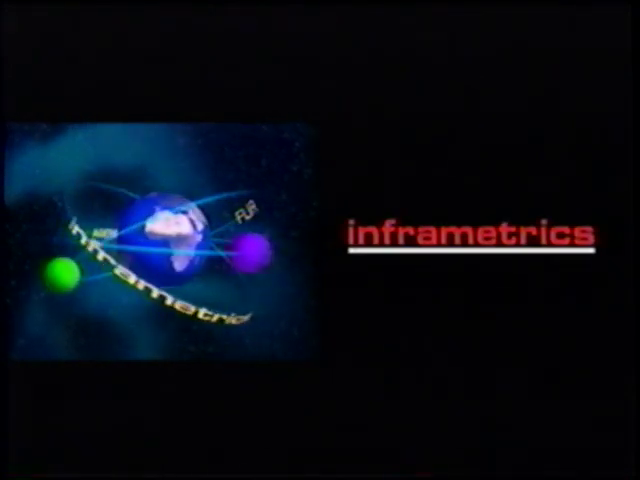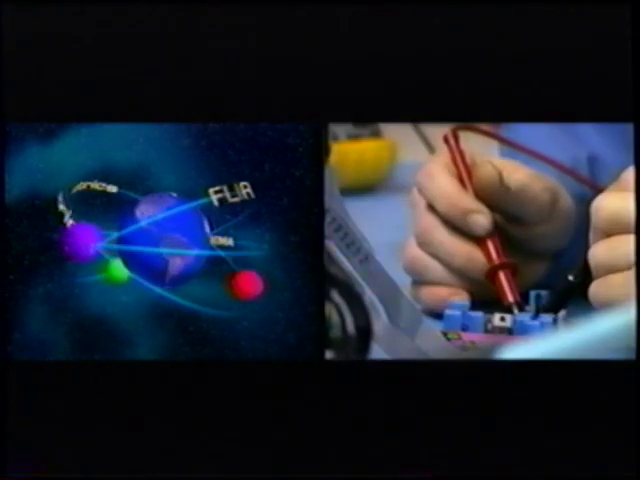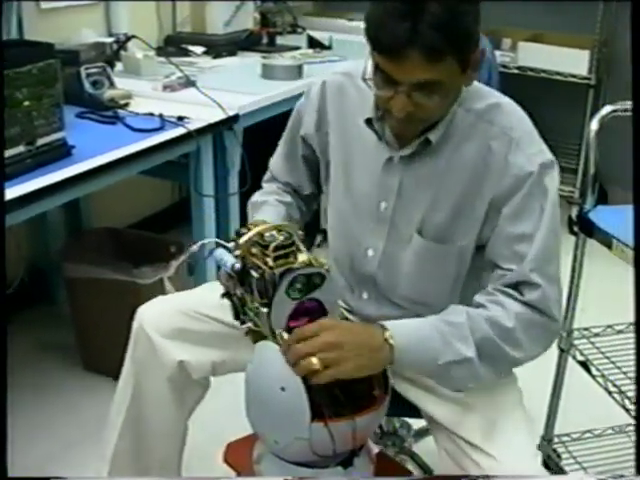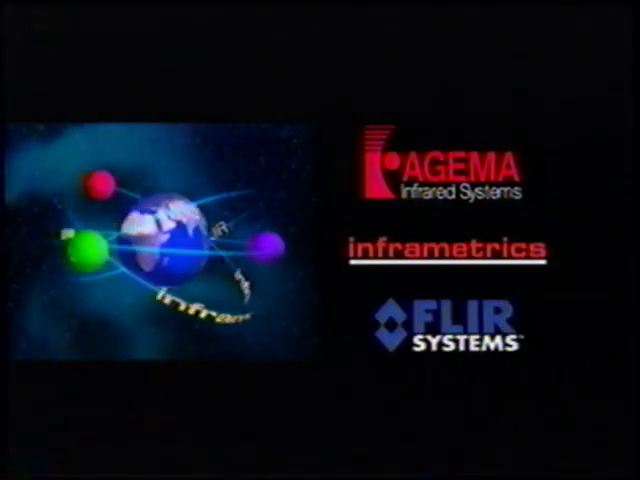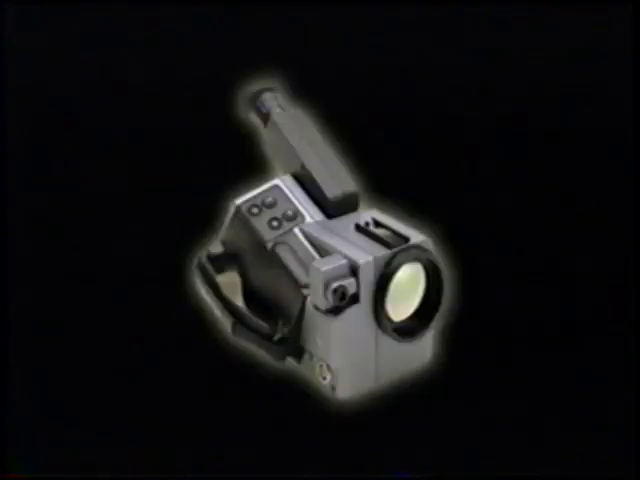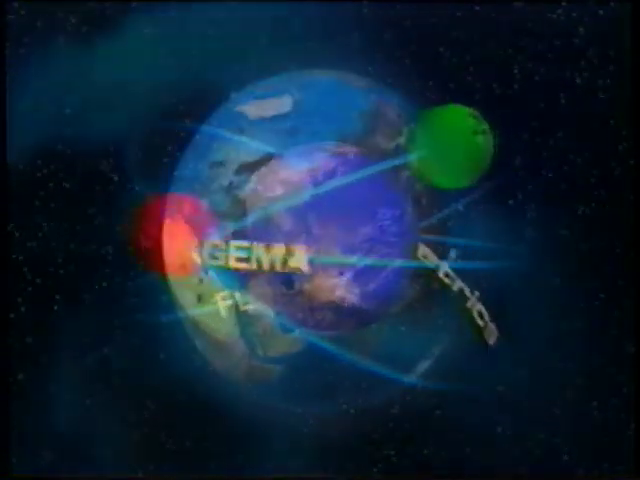A year later, through a merger with Inframetrics, a leader in industrial thermography and miniaturized high-performance thermal imaging systems, FLIR Systems Boston was established. Through a careful integration of these three entities, today FLIR offers the broadest array of high-performance infrared imaging and stabilized airborne systems in the world. These systems are maintained through a sales, service, and support network located in more than 60 countries around the world.